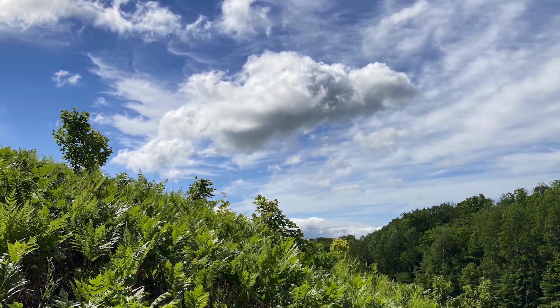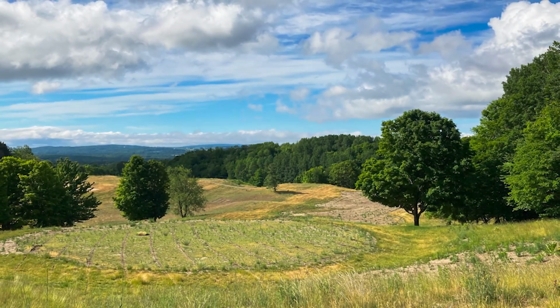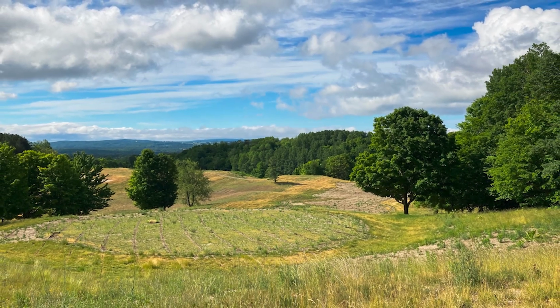Thanks to the efforts of the Little Traverse Conservancy, this 280-acre property is now protected from development and open to the public to enjoy. To find out more about them and their ongoing efforts, check out landtrust.org.